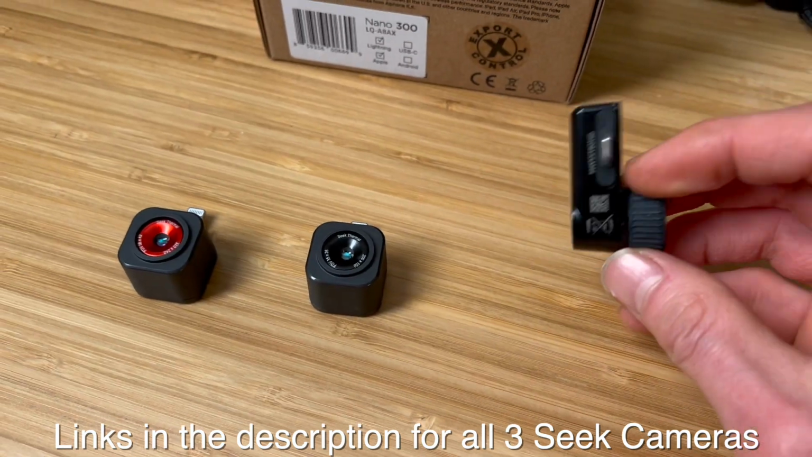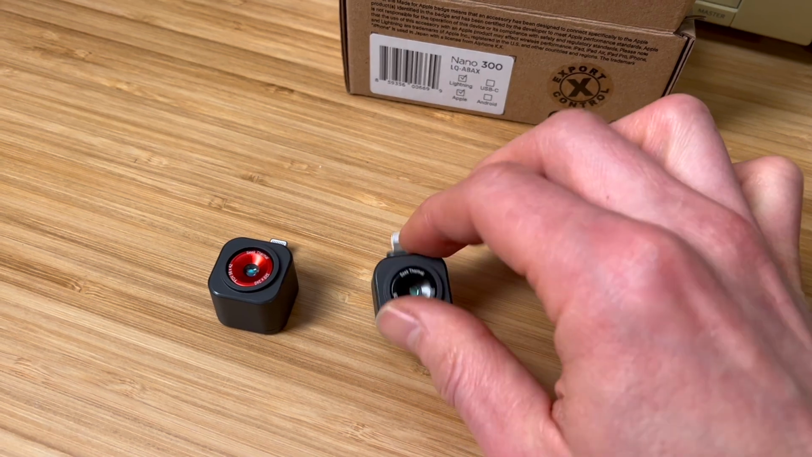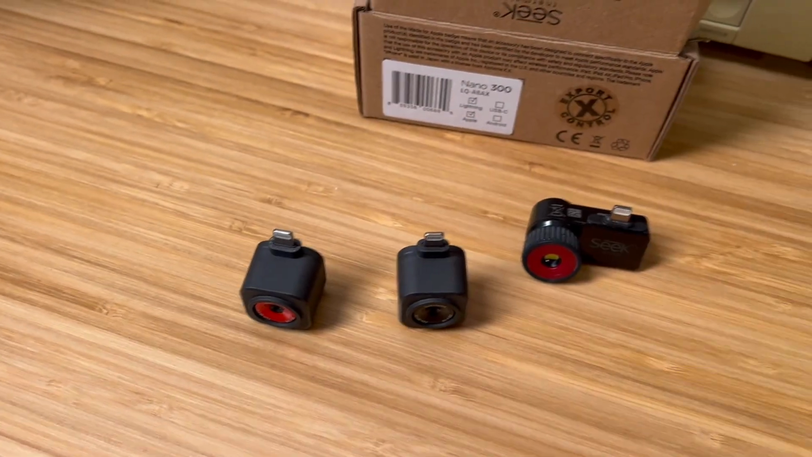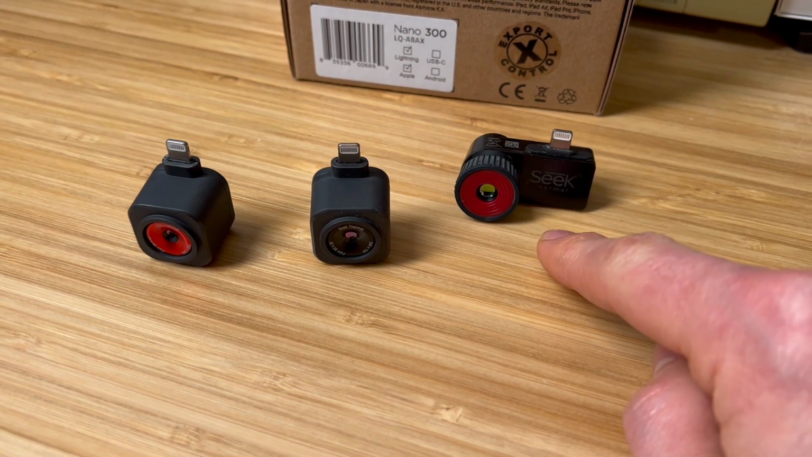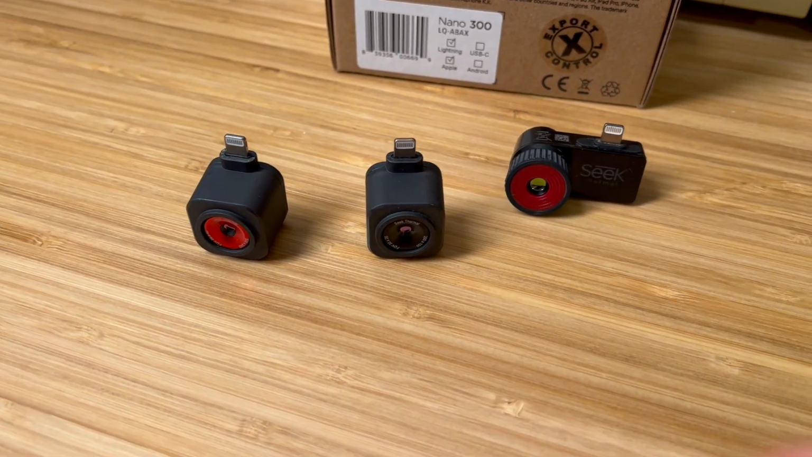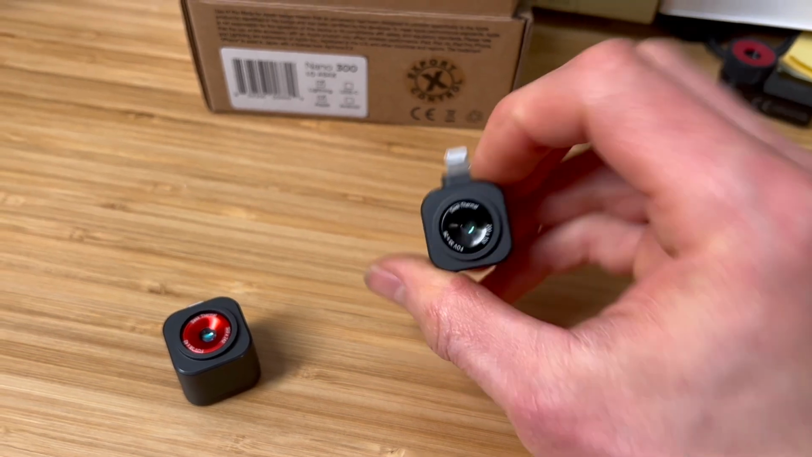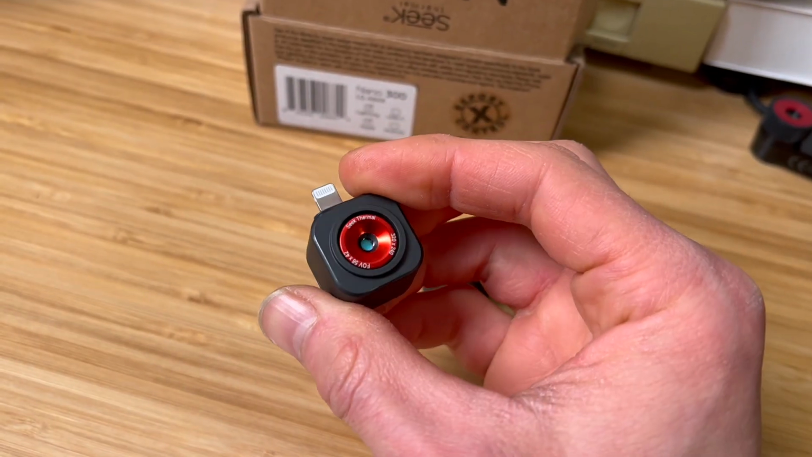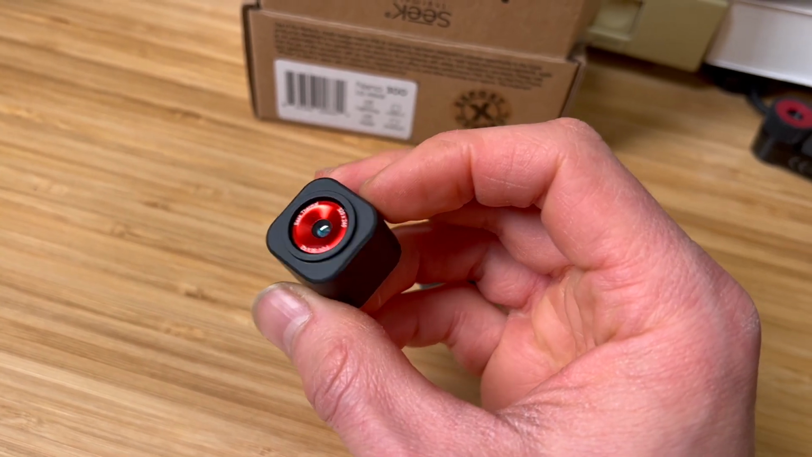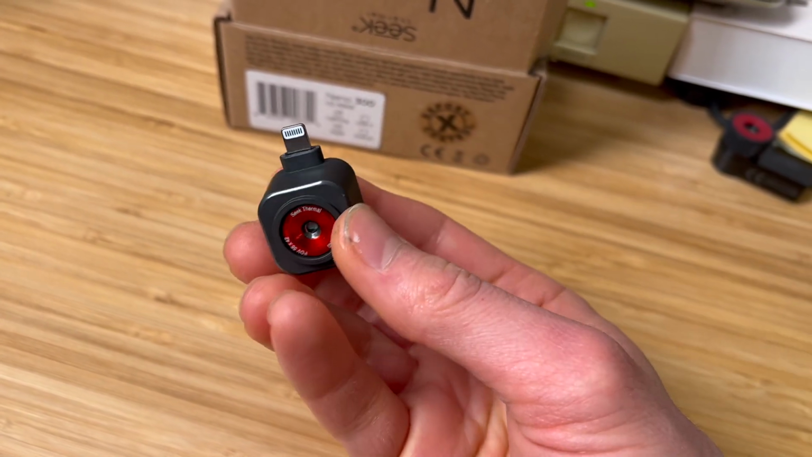If you want to see a video comparing the Compact Pro to the Nanos, put some comments in the description and I'll do a comparison video of the advantages of the Compact Pro compared to the Nanos. So are they worth getting? My answer, in my opinion, is yes. I am very impressed with how they packed these little guys with technology and how the image quality is very good for such a small size and for such a good price.